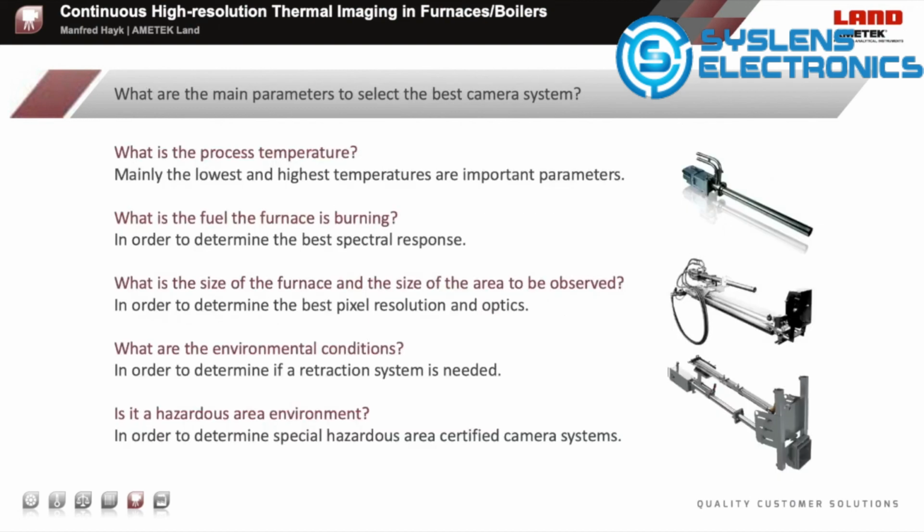An important question is, what are the main parameters to select the best camera system? What is the process temperature? Mainly the lowest and highest temperatures are important parameters. What is the fuel the furnace is burning, in order to determine the best spectral response?